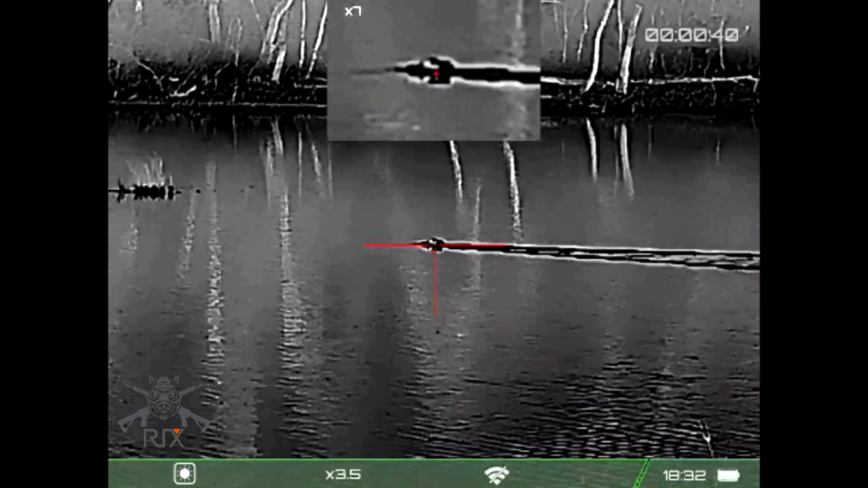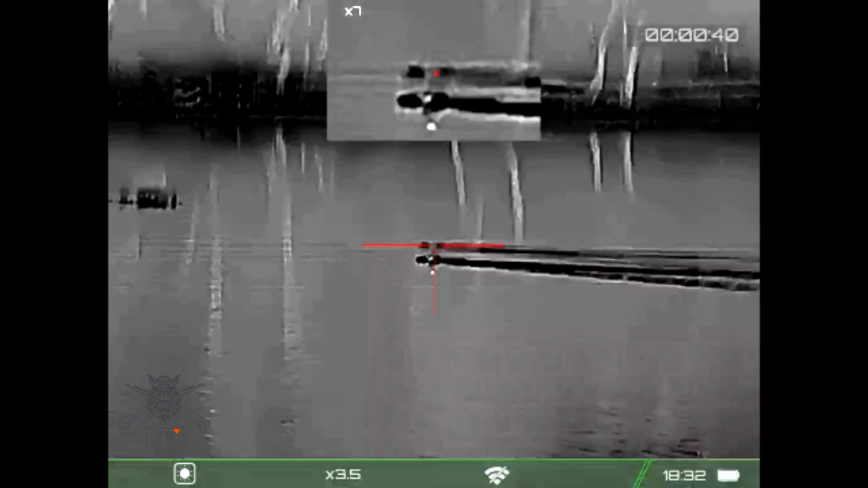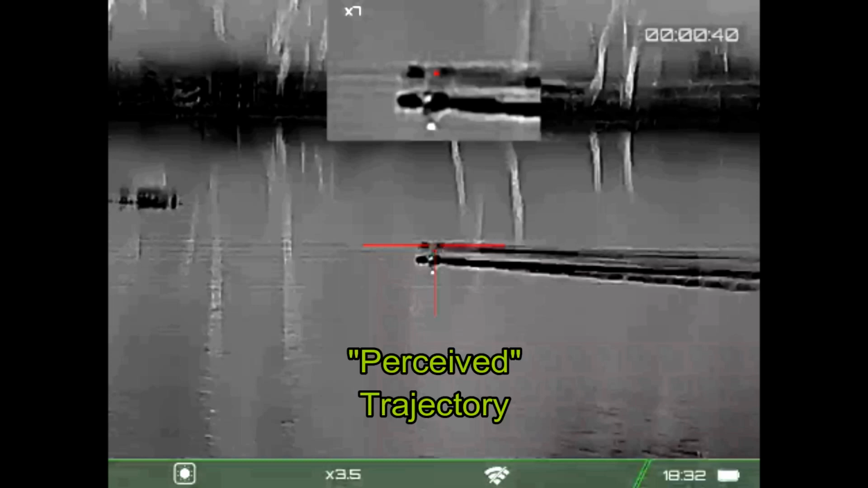Now this is the last frame before the shot and the first frame after the shot, and I thought this was really interesting. We're in recoil, so we've got a little bit of a doubling of the image, but there's also these white dots that are in the picture-in-picture and in the regular screen. And since I'm on white hot, I think I've captured the bullet in flight. That's not real common to do with thermal, but sometimes it does happen. This may be one of the few instances. Certainly the timing and the trajectory would indicate that this is indeed the bullet being captured on thermal.